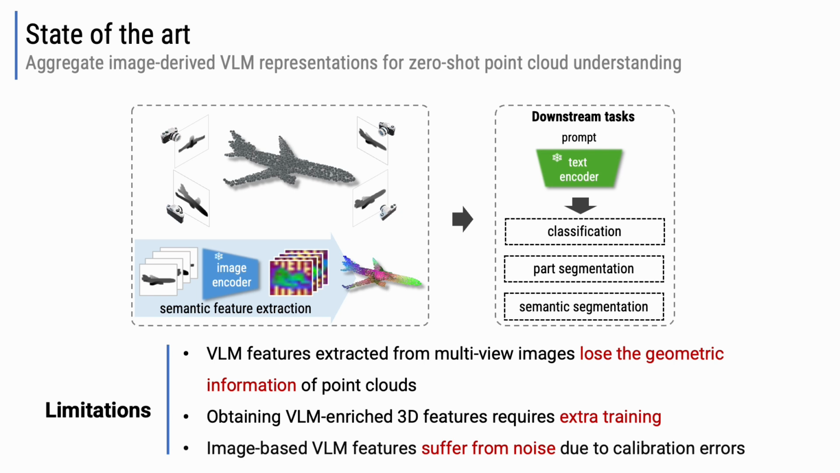Typically, they obtain point-level features by aggregating their corresponding multi-view images, or by distilling a 3D encoder from image-based VLM representations. With these methods, we observe a few limitations. First, the VLM features extracted from multi-view images, although they are rich in semantics, usually lose the spatial and geometric information anchored to the point clouds.